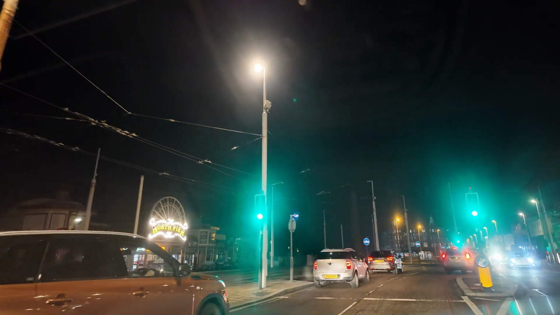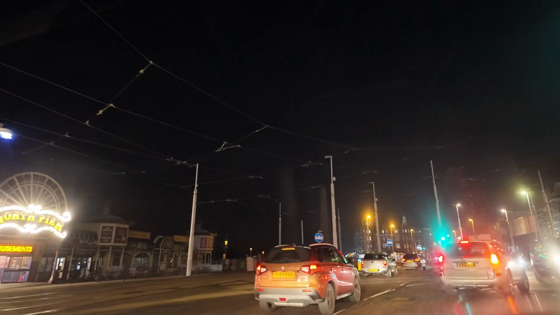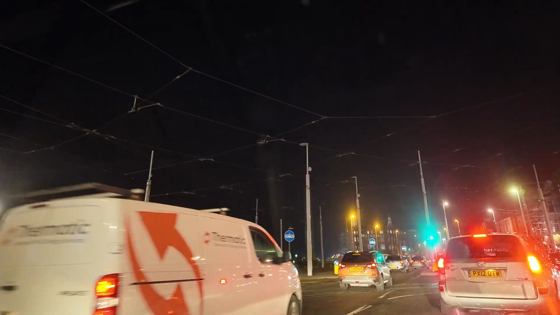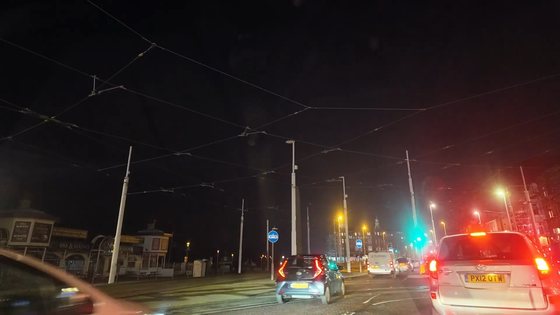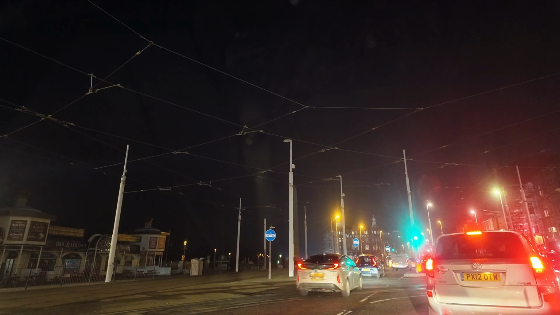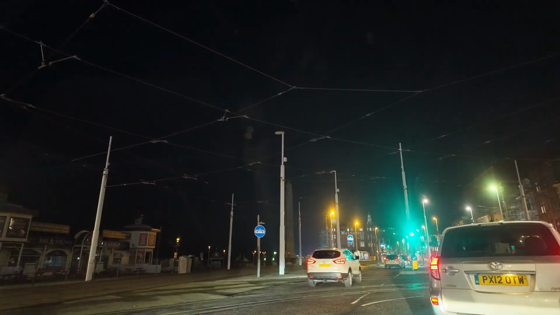Not a lot of people in there. Looks quite good though from the outside. I need to really go in there and have a look at it. North Pier Amusement is open, but not the back of the pier. The North Pier bar isn't open.